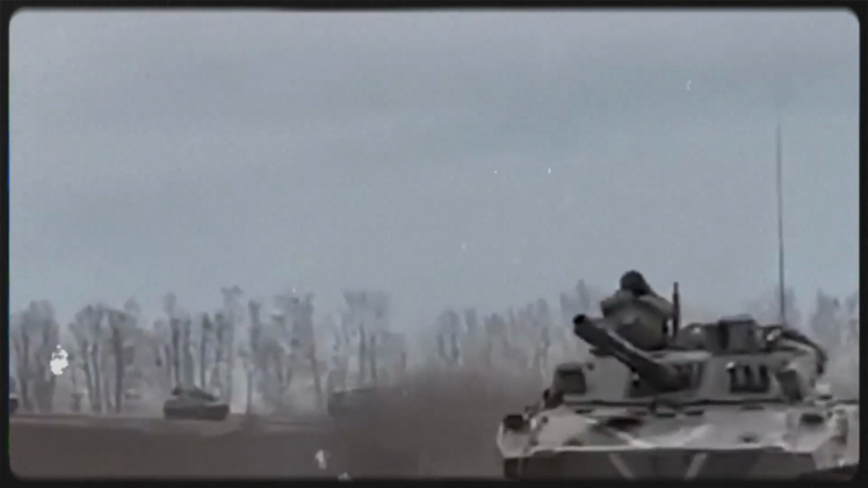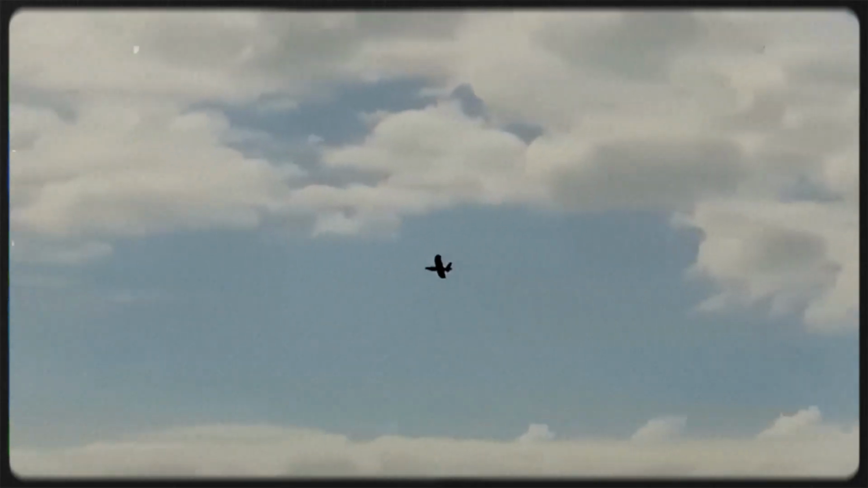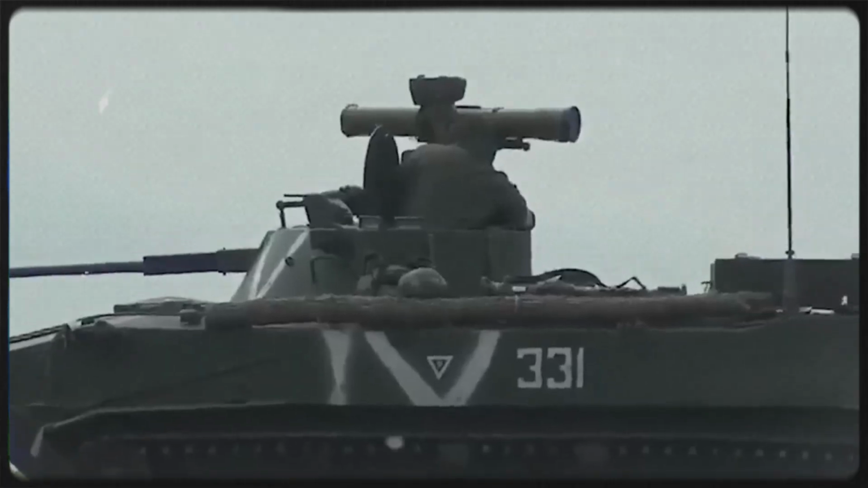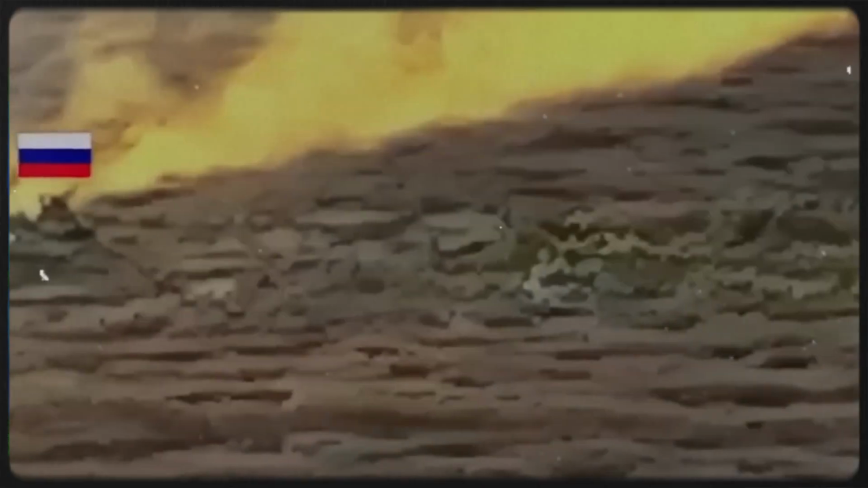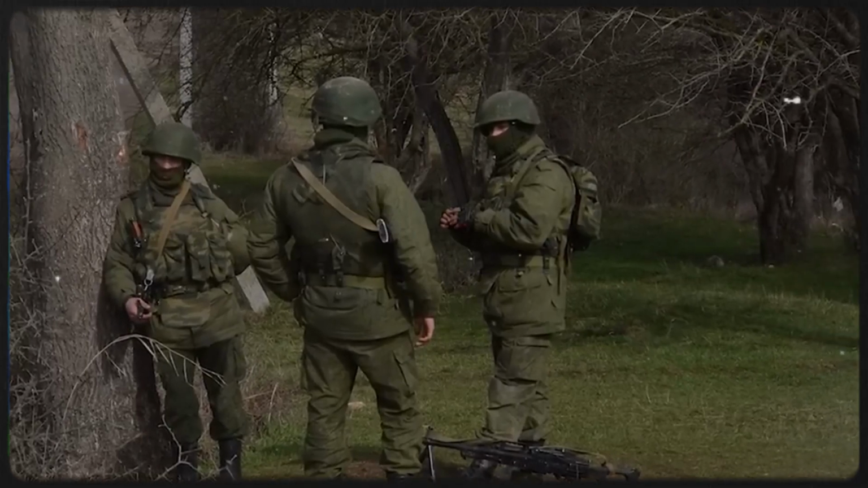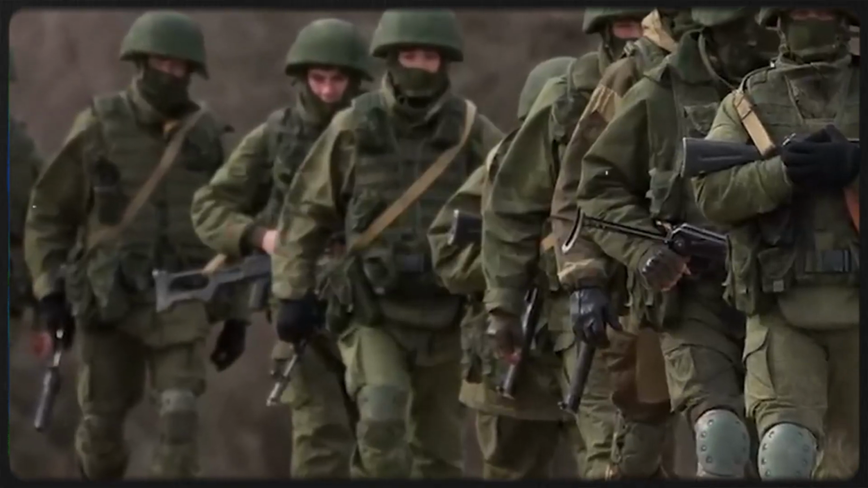One unit may monitor a forest road near Lyman, while another strikes a storage point in Luhansk or a communications site in Zaporizhzhia. Each strike produces a local effect, but together they generate a broader field of pressure. Russian commanders have to think not only about Ukrainian artillery or minefields, but also about whether their roads, depots, vehicles, and staging areas are already being watched from above. That creates hesitation, it slows planning, it forces smaller movements, stronger concealment, and greater risk for every supply trip.